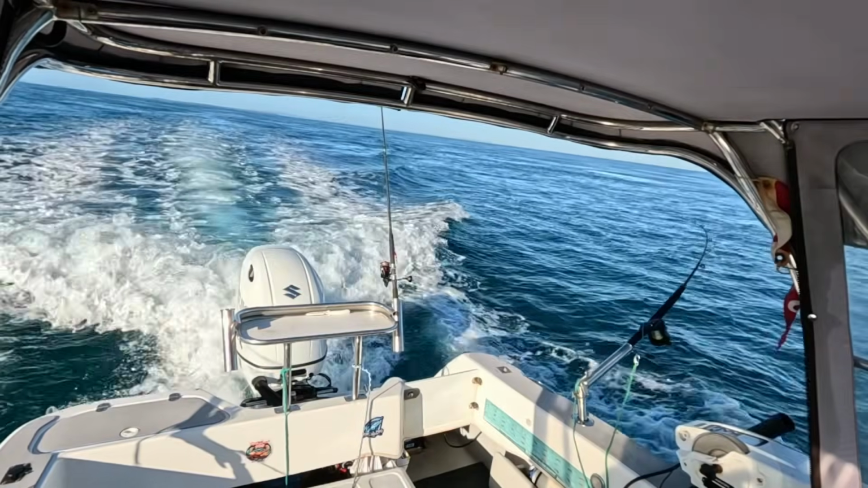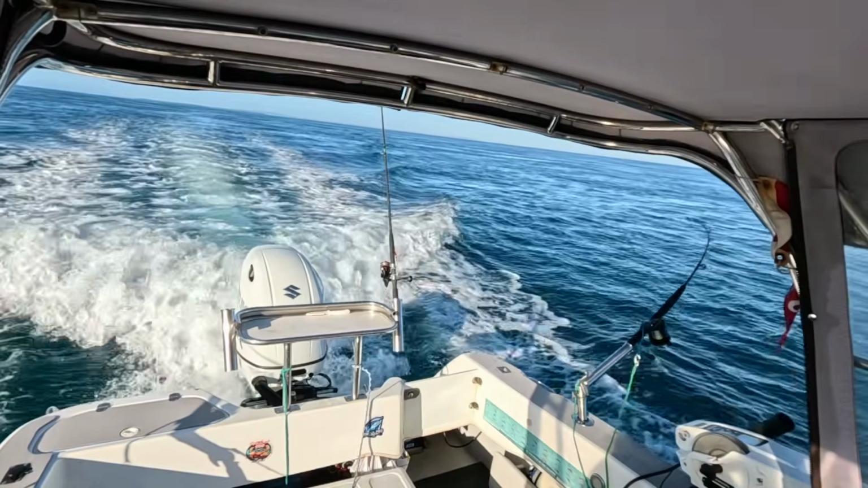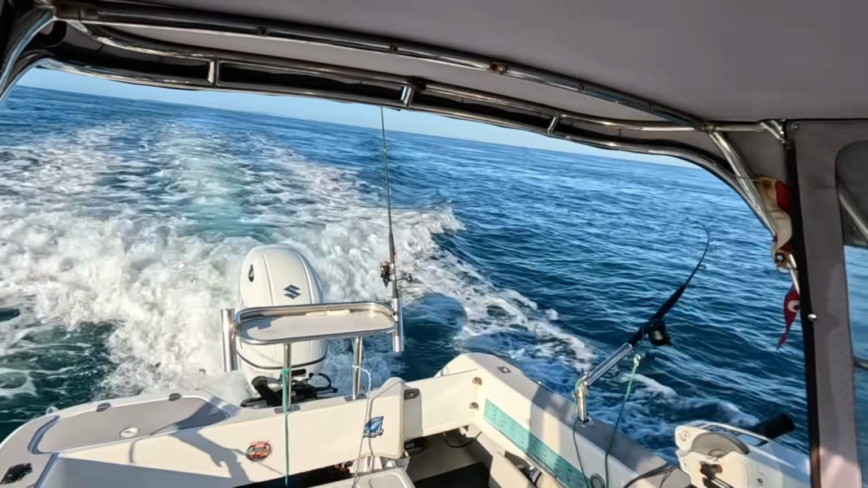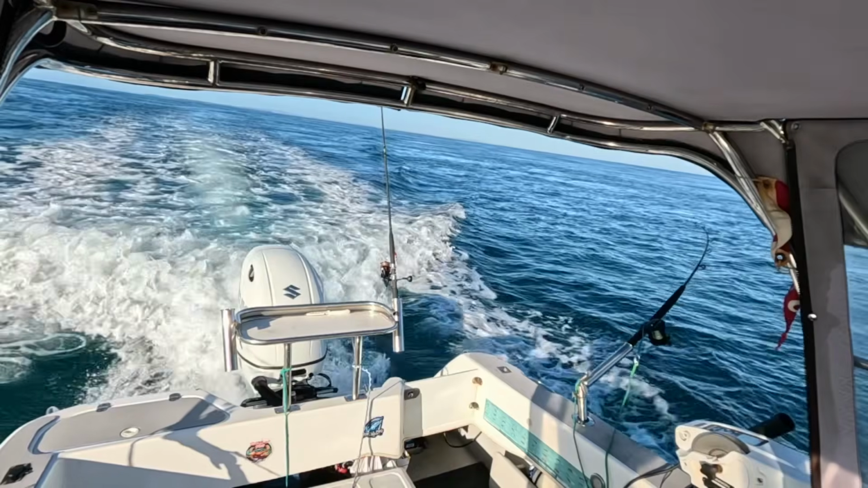As optimistic as it sounds, I still have the trolling rods out. Even though I'm varying the speed a few knots up and down, it's true what they say. You have to be in it to win it, and the rods won't do any good sitting in the cabin.